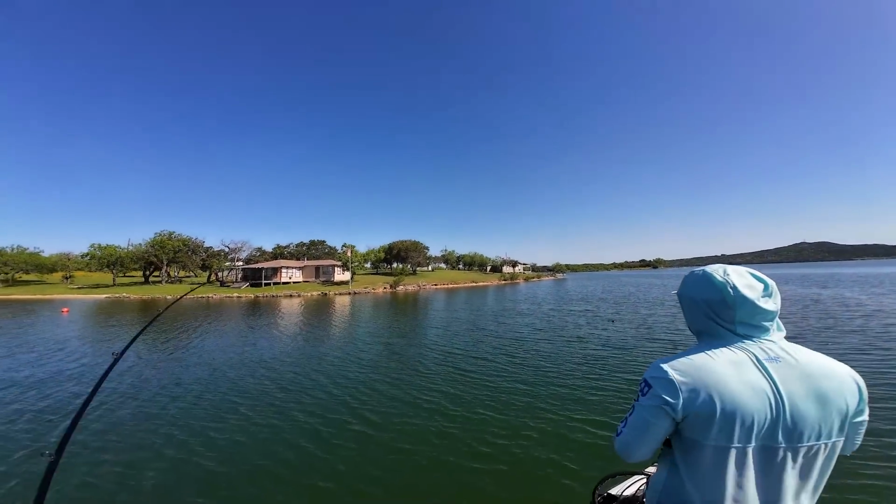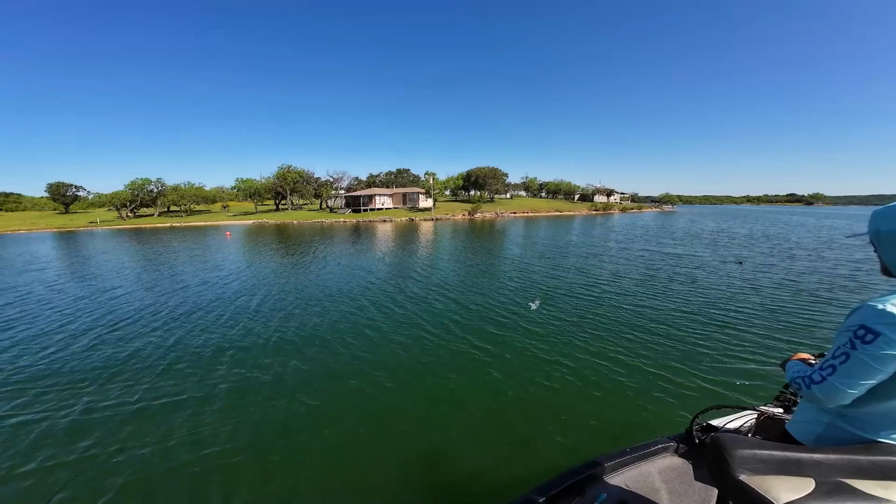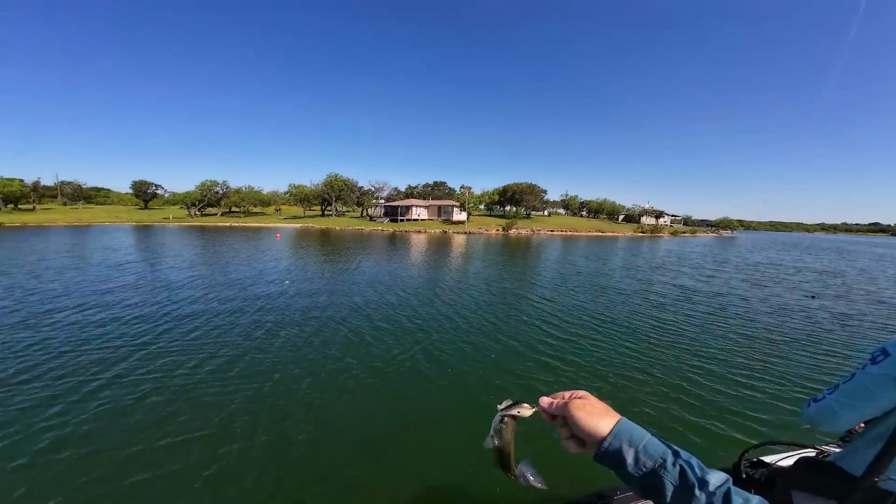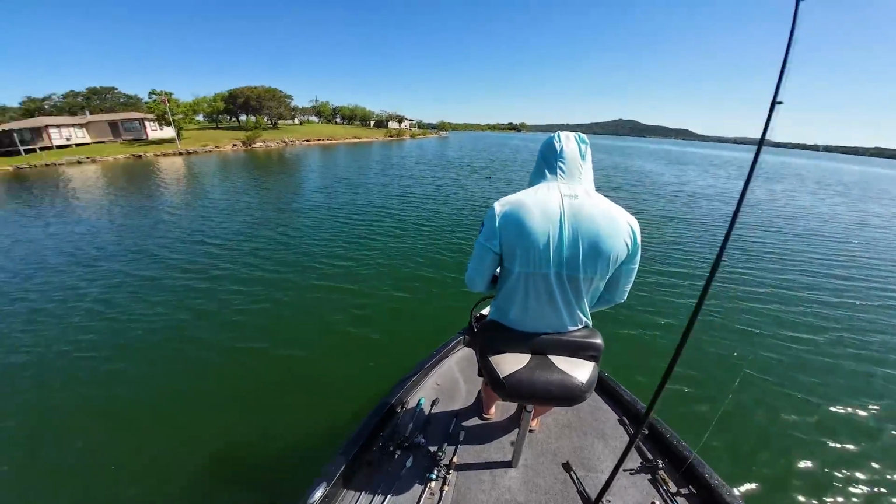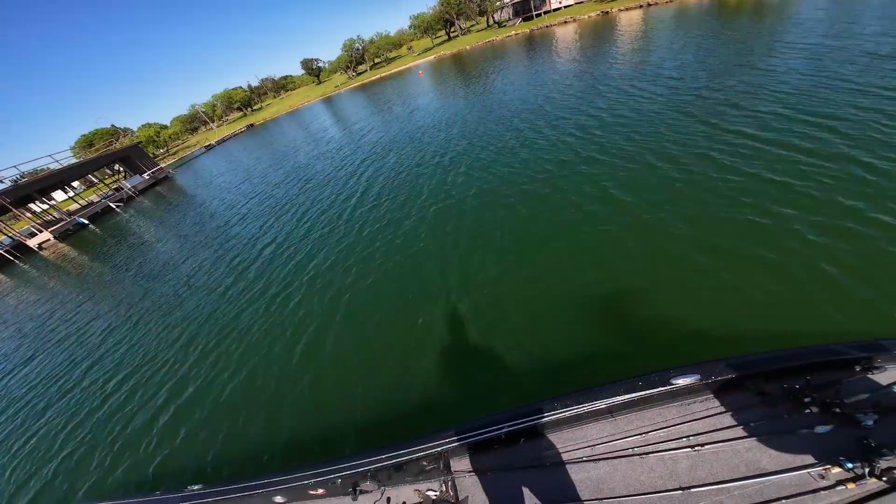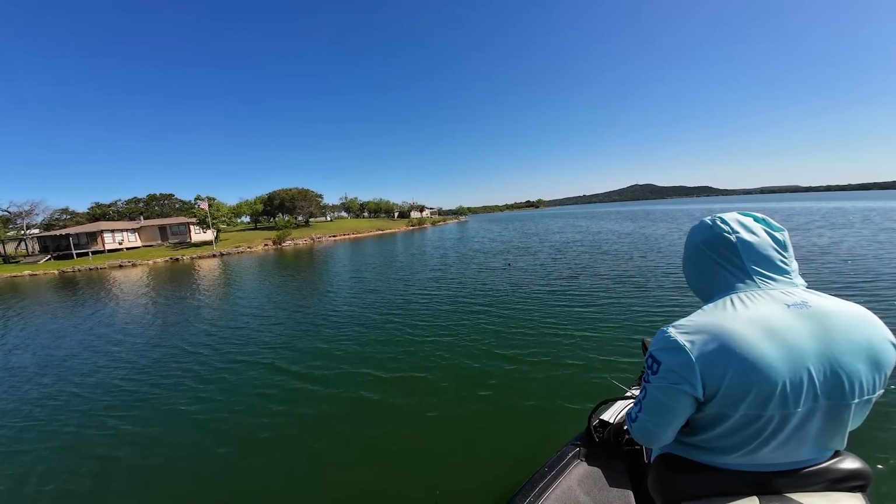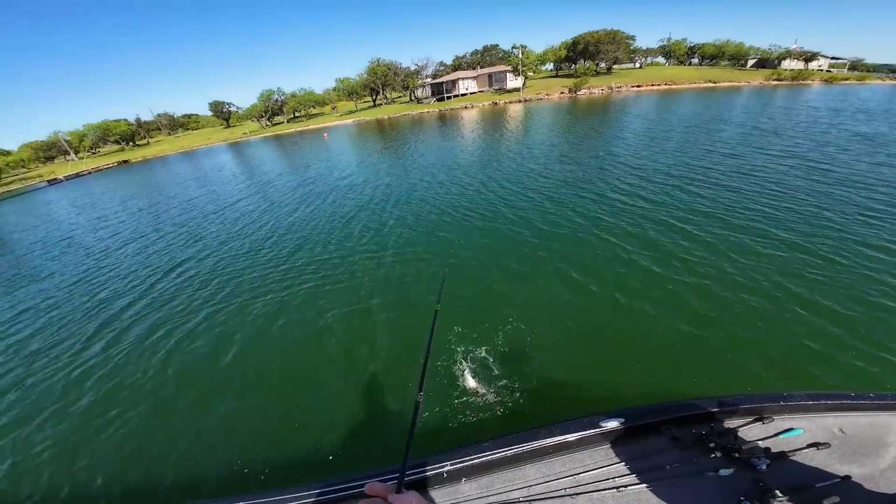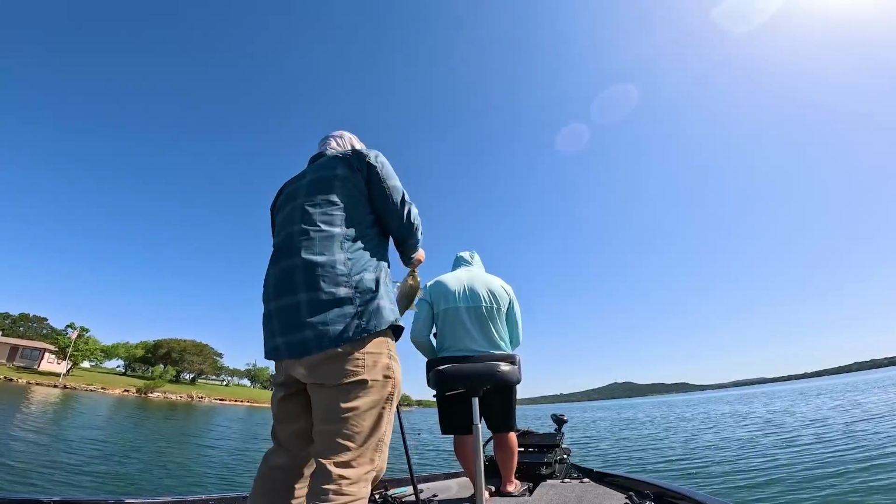Got him? Got him. Oh, he's not that big. That's wild. Little sandy. But hey, first cast with the crankbait, I mean, gives me some kind of confidence. Not what we're out here for. Oh, right here at the boat. Another one? Yeah. Damn. Hey, you're getting bigger.